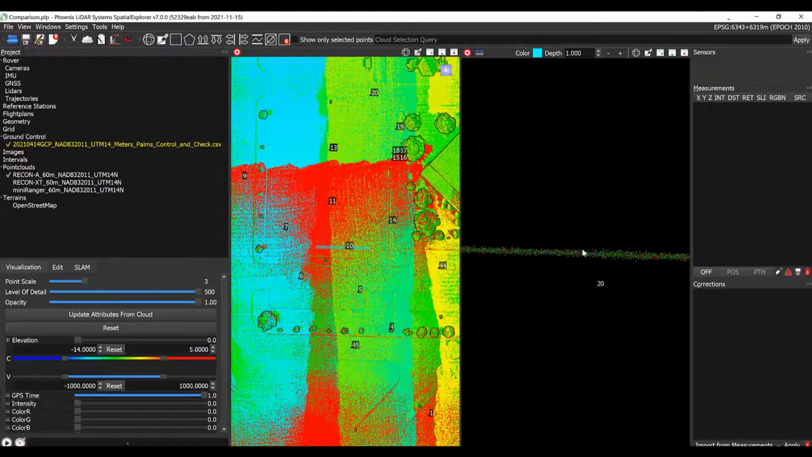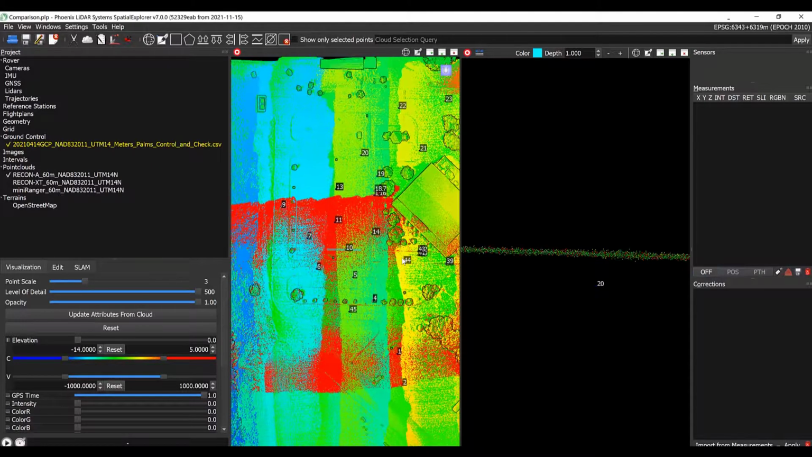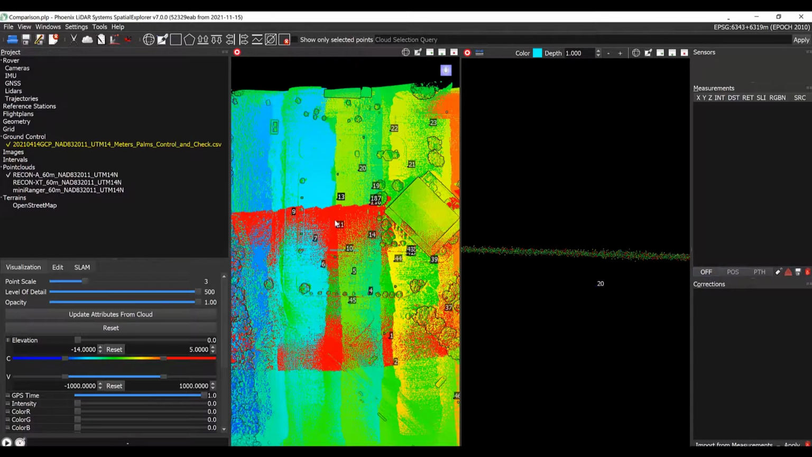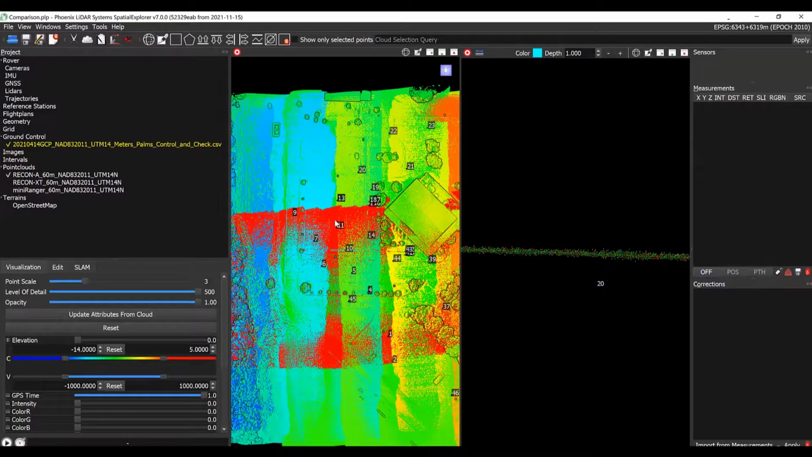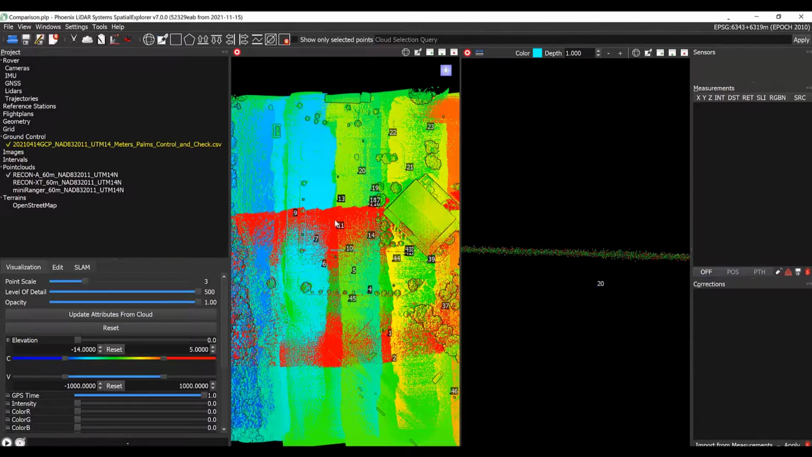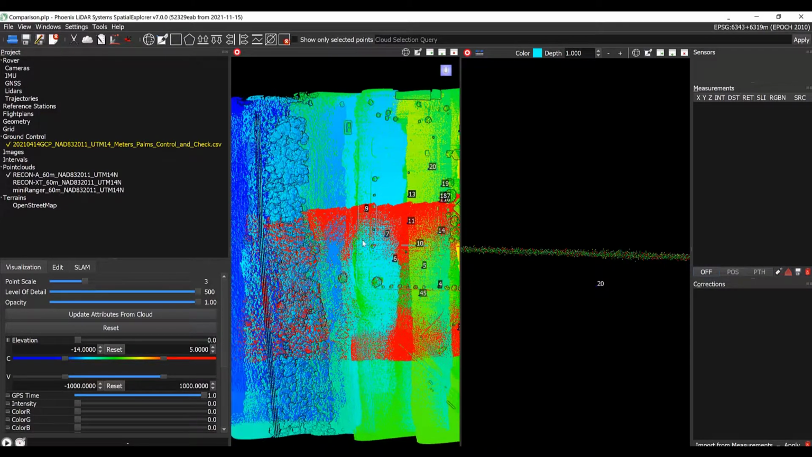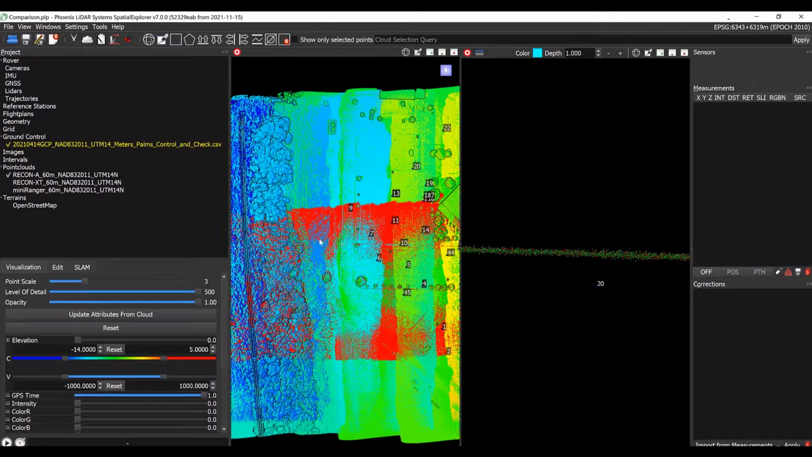Of course, this is just one area that we've spot checked. If you zoom out a little bit on the top-down perspective, you can see that areas where one color dominates generally mean that the data from that flight line is above the data from the other flight lines. So this can also be a clue into the relative accuracy, and it can help you see patterns in the data.